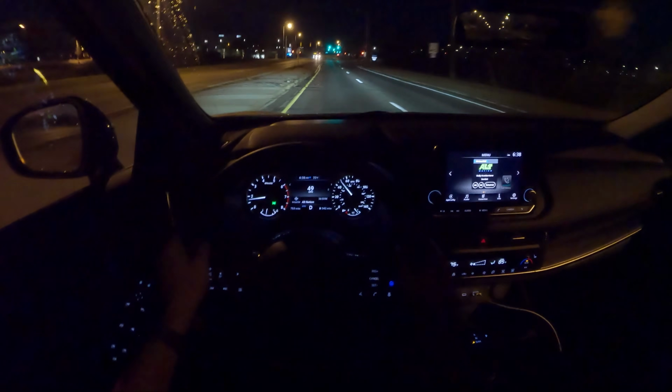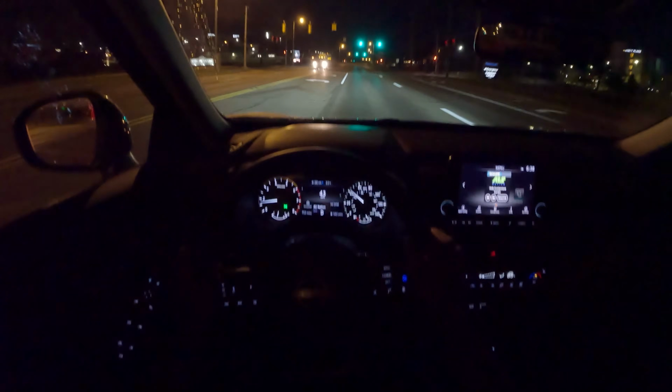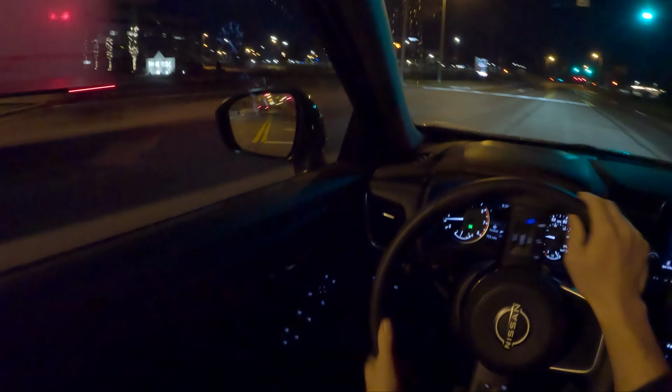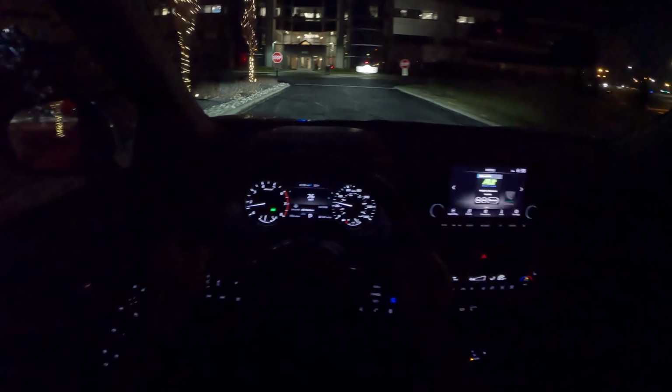It will be raining some tomorrow, but it seems like it's a pretty well-balanced all-wheel drive system, not too front-biased, not getting a lot of wheel spin back there on that tight 90-degree acceleration out of the entrance ramp. It seemed like it distributed power to the rear wheels pretty well, eliminating wheel spin.